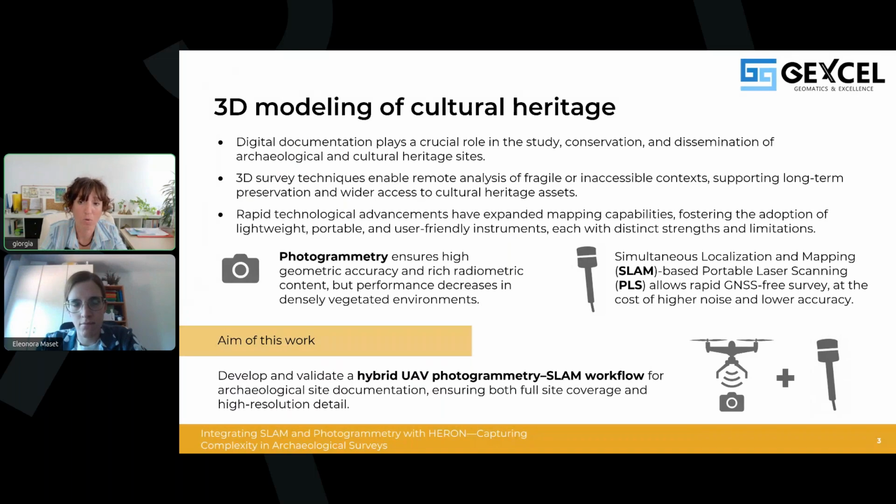So, Eleonora, what were the main challenges that you encountered during this project, and how did you address them? Well, the main challenge was really related to the complexity of the environments we were dealing with. We had to survey archaeological sites that are often quite large, difficult to access, with many logistical constraints, and often also covered by vegetation.